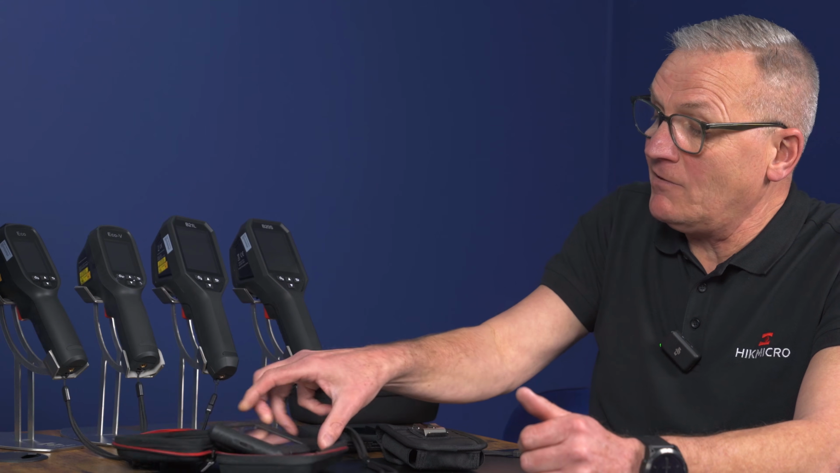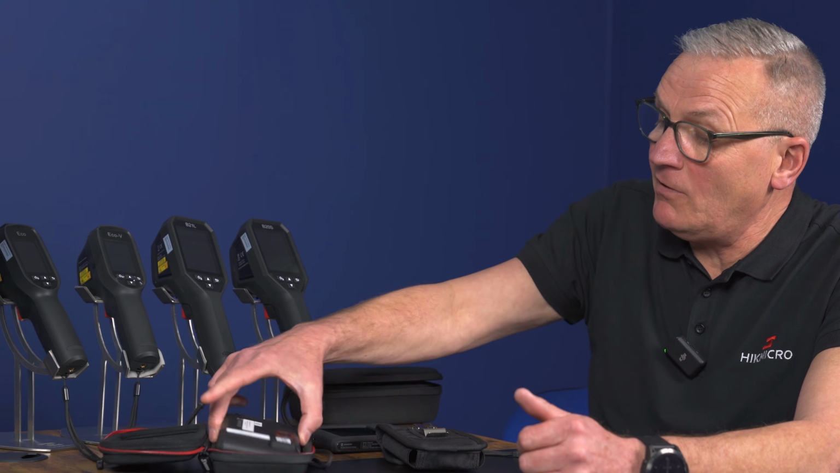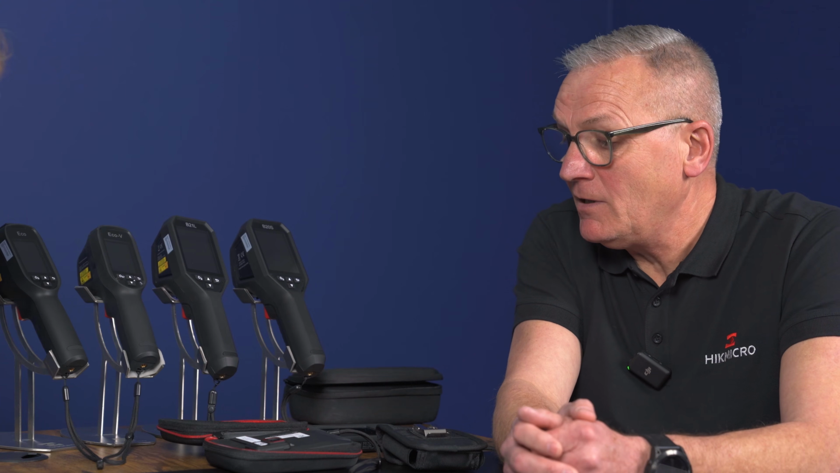And also that added value of having the macro lens as well is a real great selling point for me. But if your budget doesn't stretch to an extra £200 for that accuracy, then you've always got that option. So there's subtle things, but when you build that into the detector, that's where the cost comes in. The bigger the detector, the more cost, obviously.